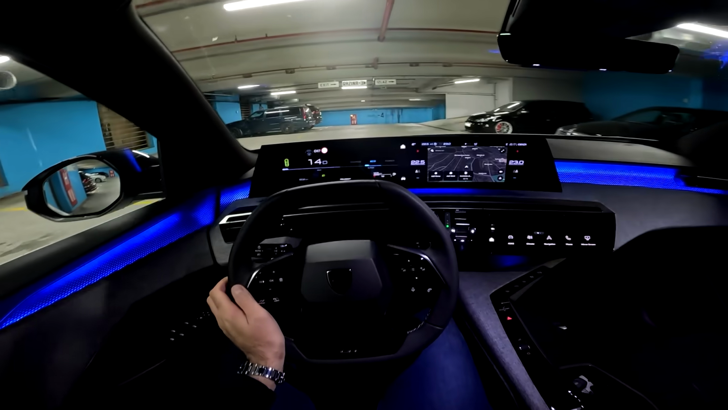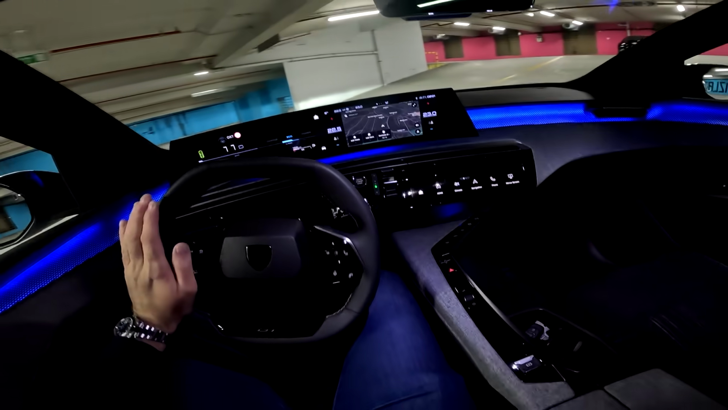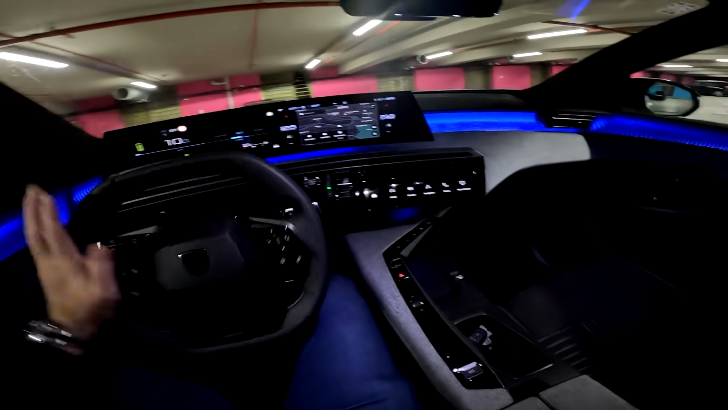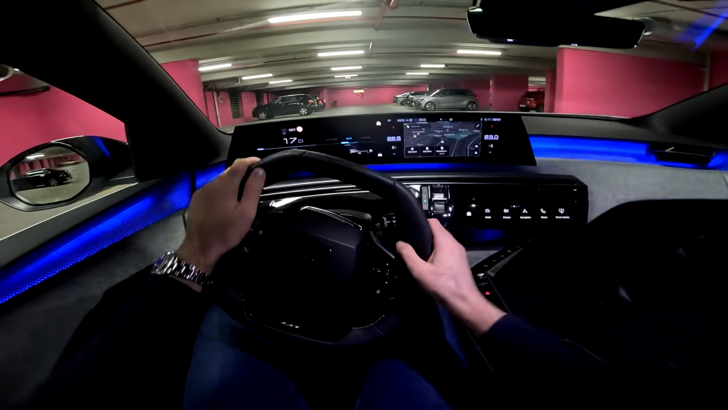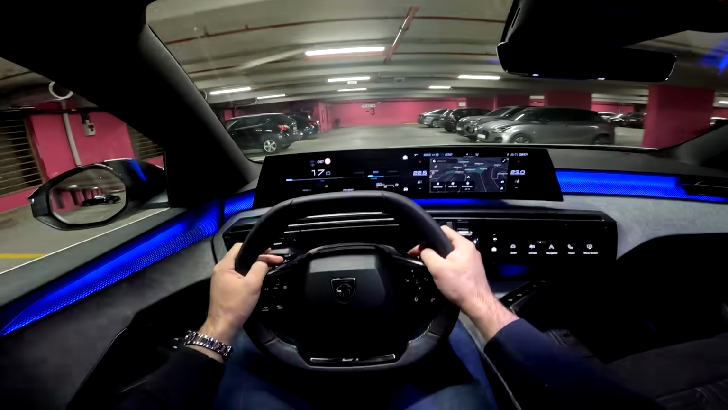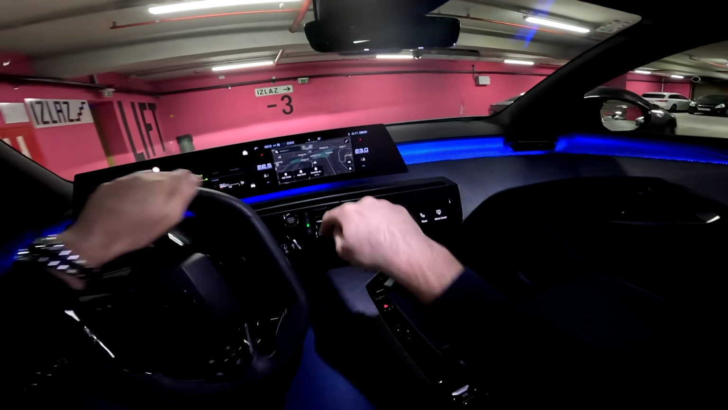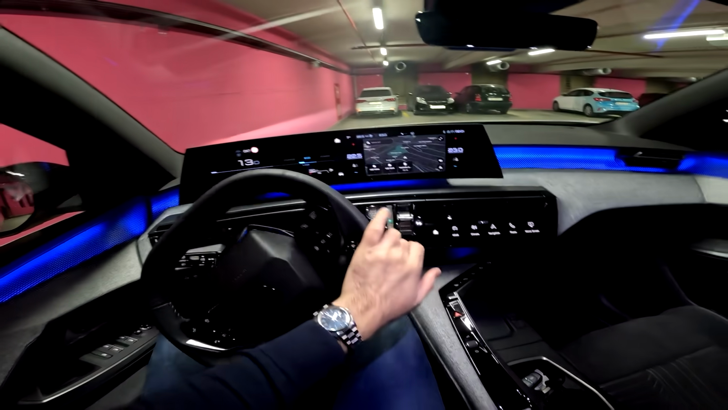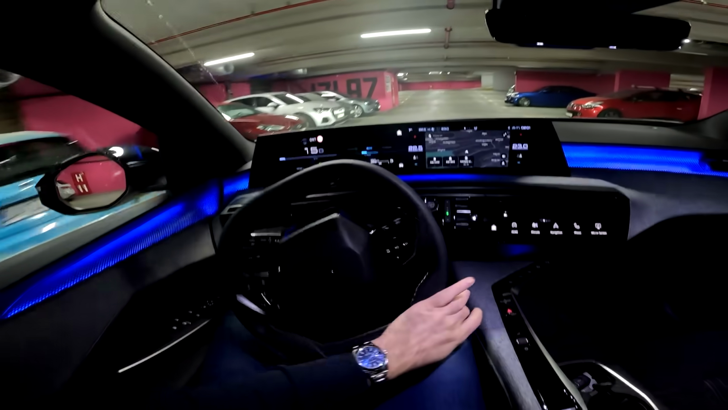So as I said, it is the 48-volt hybrid, one of the options when it comes to powertrains for this new Peugeot 5008. It combines the new generation 1.2 liter petrol unit producing 136 horsepower and also the EDCS6, the electrified dual clutch automatic transmission. You saw the gear selector of it in here.